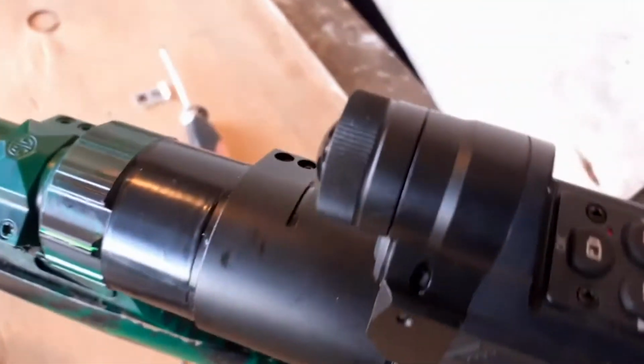Okay, and there we go. So we've tightened down those two screws there after we've lined it all up. So when we lined it all up,